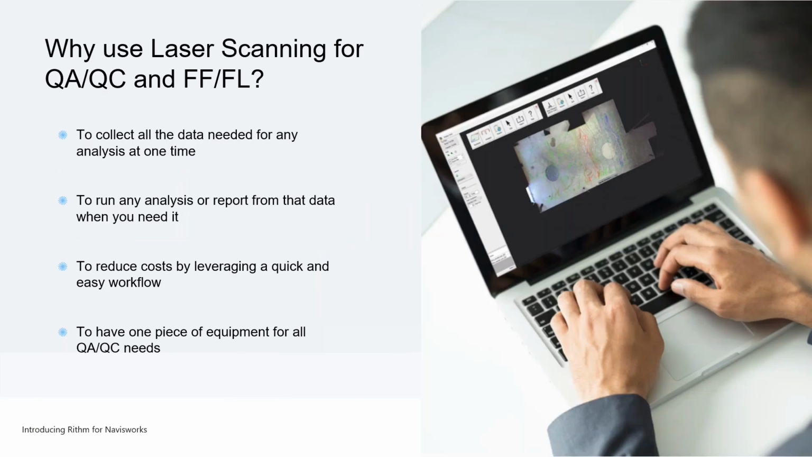So that's the three of us, and we'll be running through the agenda today, going back and forth as a team. So the first thing we wanted to dive into was why you might want to use laser scanning for QA/QC, and specifically for floor flatness workflows.